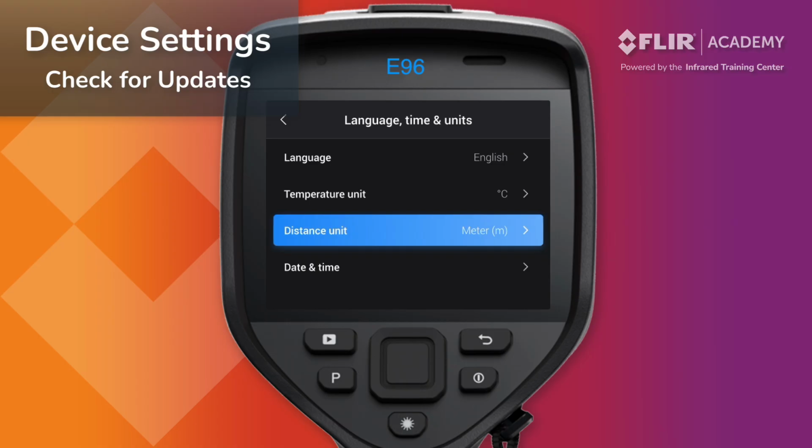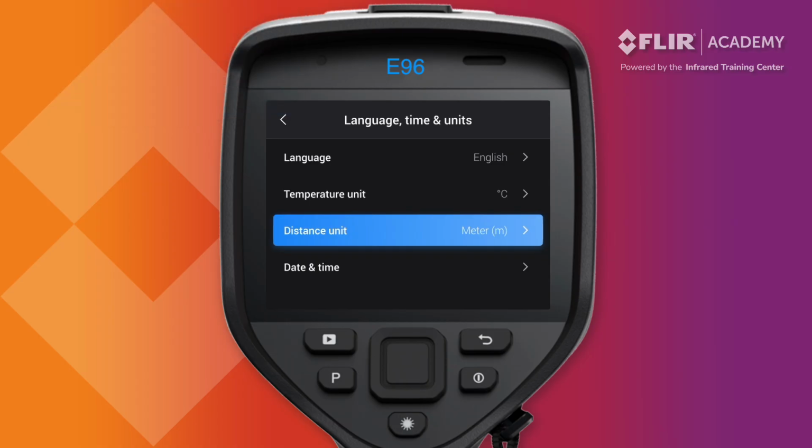FLIR will also occasionally push out firmware updates to your thermal imager. This download ensures your infrared camera is running the latest software. Doing so helps improve the camera's reliability and functionality, which is essential to the success of your inspection program.